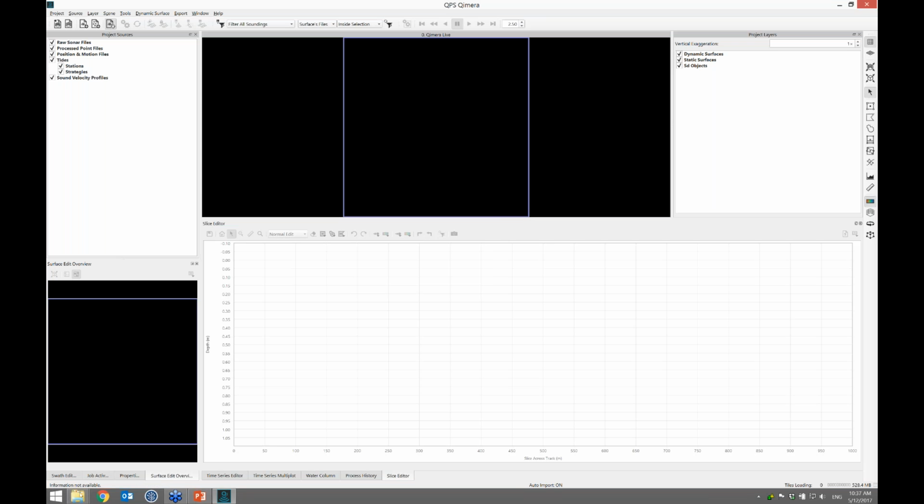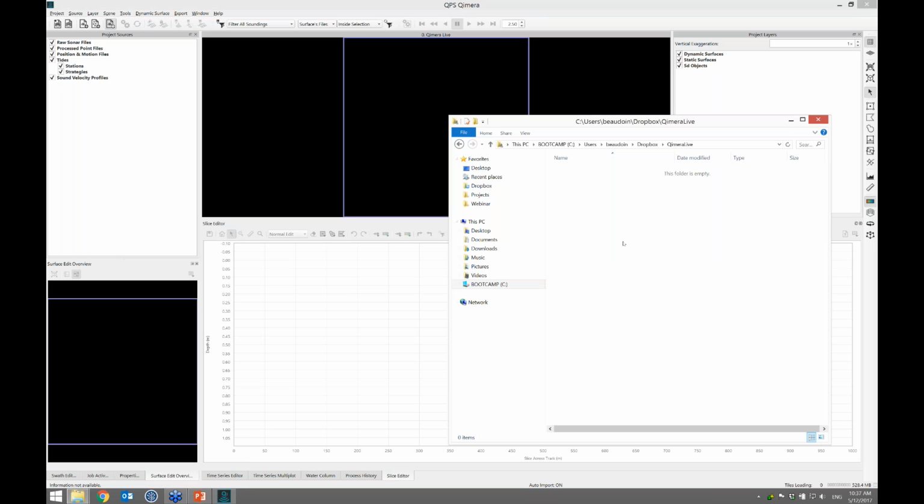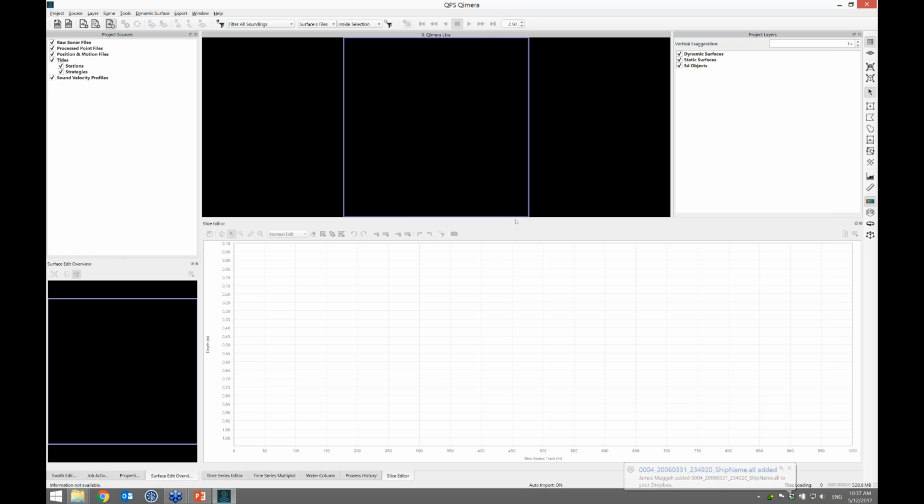And now James should start putting data into that folder here. So we'll see items show up. He's off in another room in the building. And this is the interesting part, where we see if his, well, okay, here comes a file. I get the Dropbox notification. Within about 15 or 20 seconds, this should just appear in here.